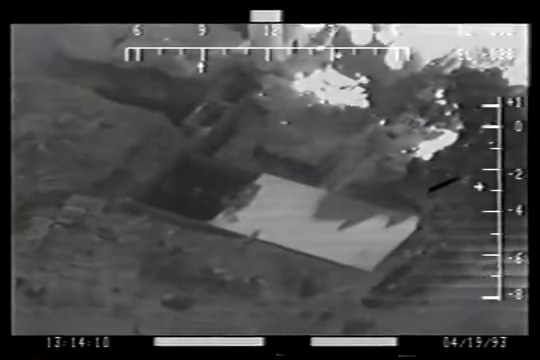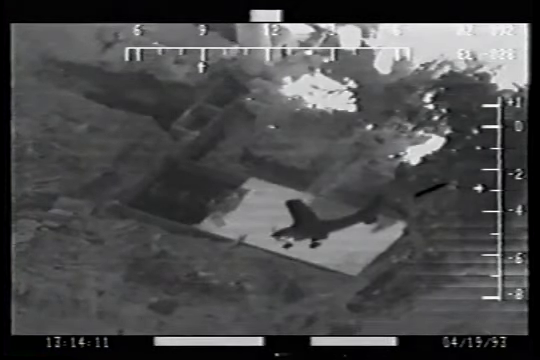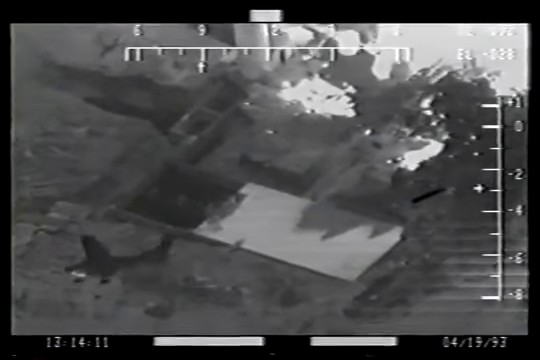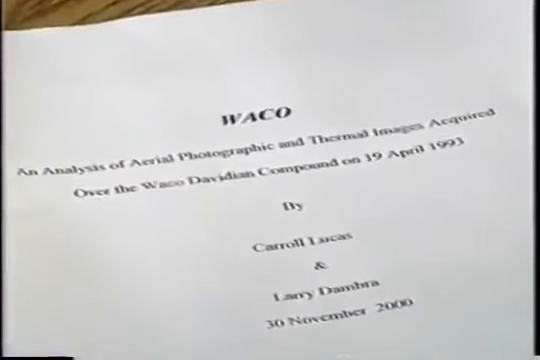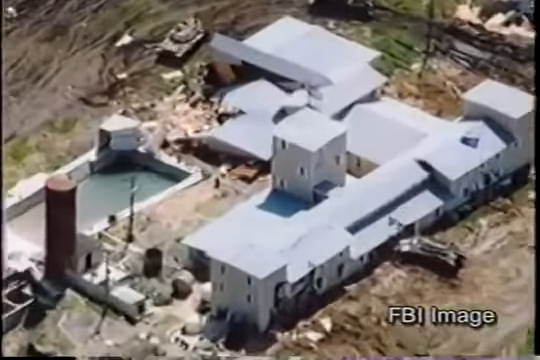During the morning of April 19th, a small plane circled Mount Carmel. In the plane, FBI agents were taking 35mm still photographs of events as they unfolded during the course of the day. The FLIR project asked a former CIA image analyst and a scientist currently serving in the photo intelligence community to examine 24 of these photographs. A close examination of the areas of the compound where the flashes are seen in the FLIR footage offered some